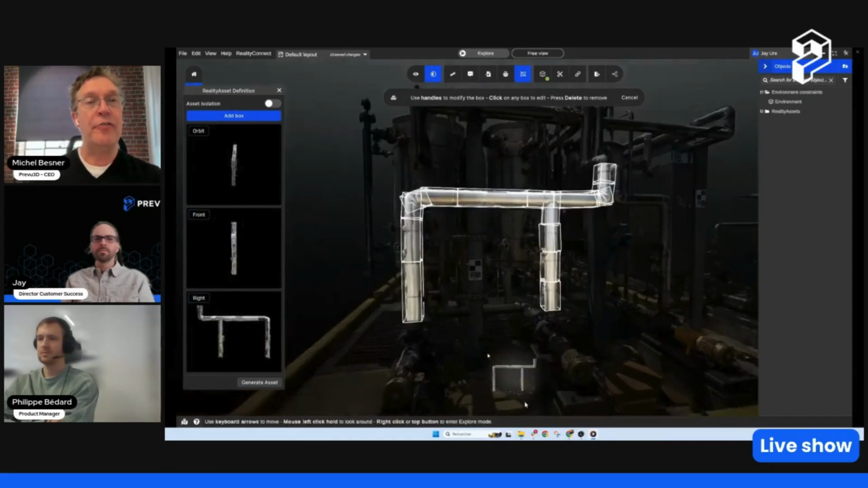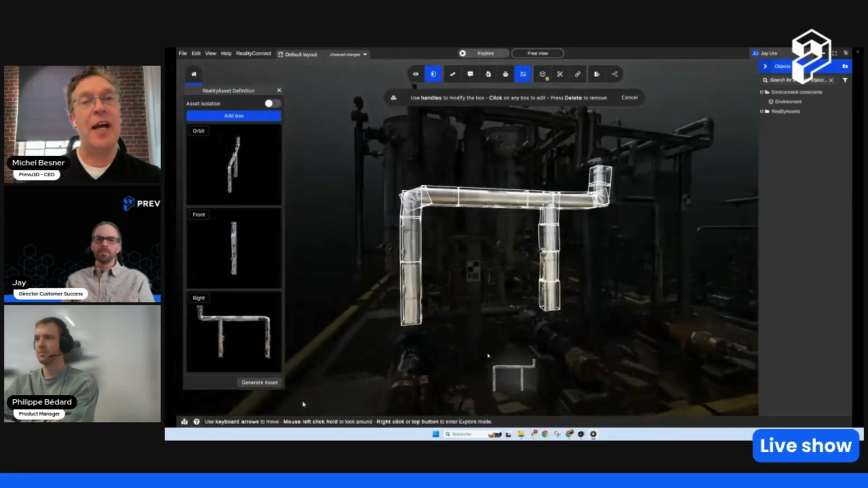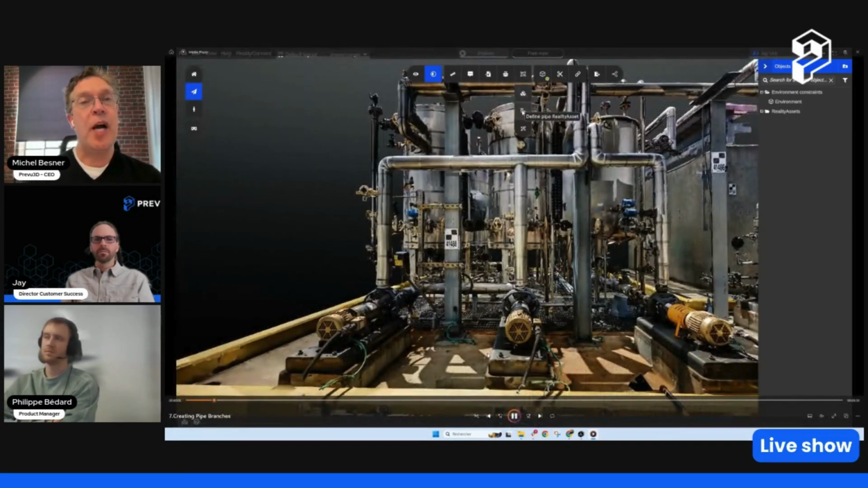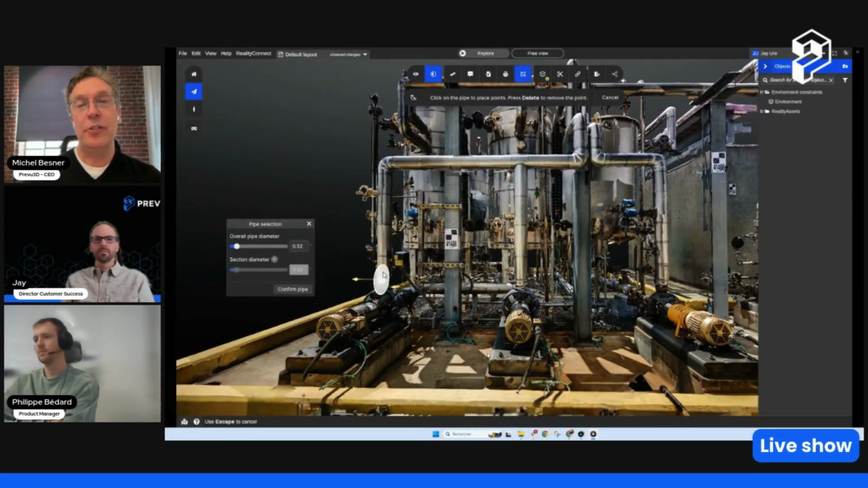This is actually creating a volume. So when you look at how we can generate these segmented assets, and with all the latest work we've done with Reality Connect to bring these segmented assets into CAD or design software like Revit, this is making the process of isolating a piping line very quick, and then being able to visualize this in the environment.